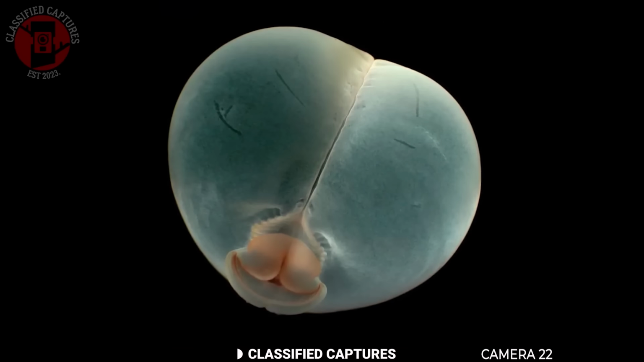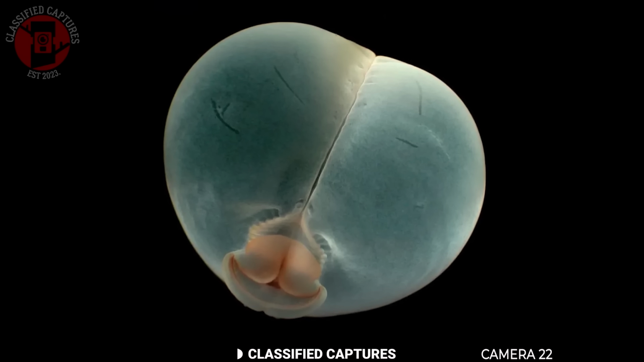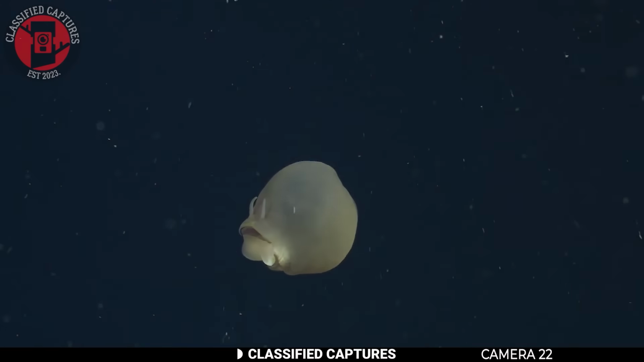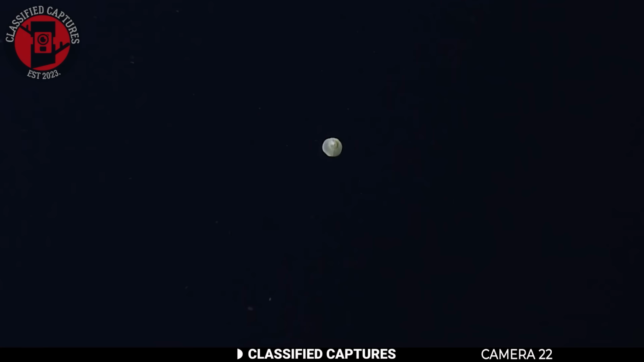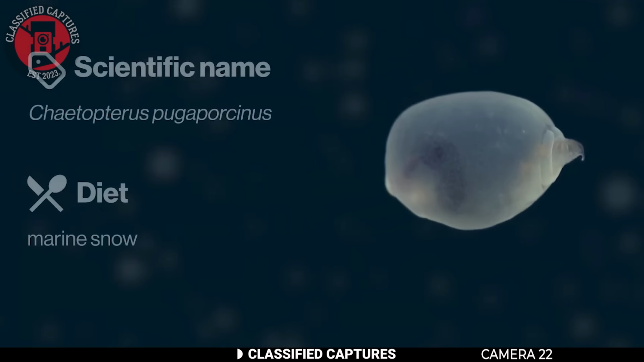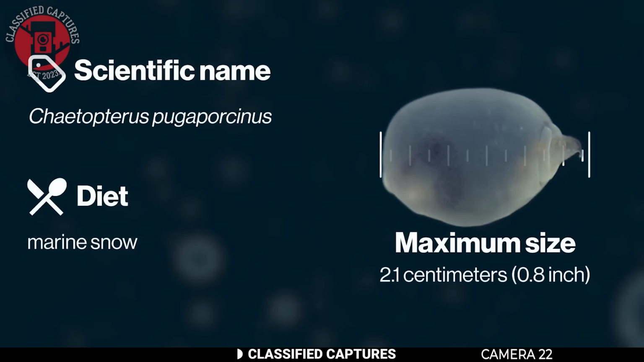This odd-looking creature really does resemble a floating pig's butt. But it's actually a deep-sea worm called the Chaetopteris pugaporcinus. By the way, I'm gonna get that completely wrong. I think we should actually put a little subtitle to spell it out, because you probably do it better than I will. But it's also nicknamed the pig butt worm.